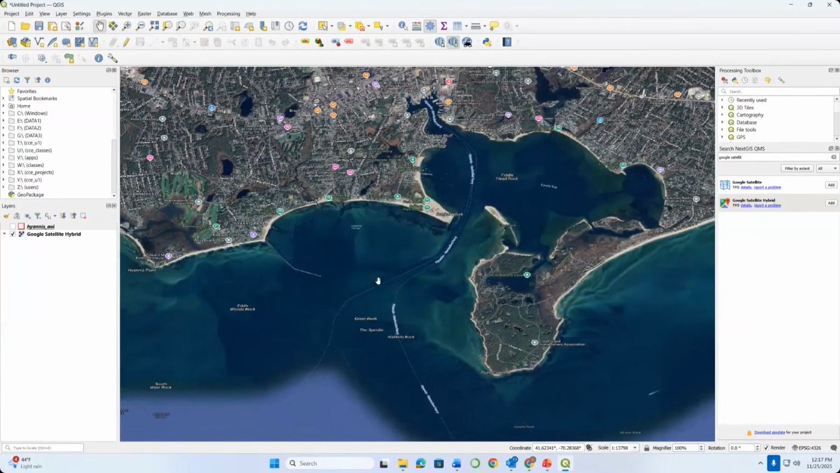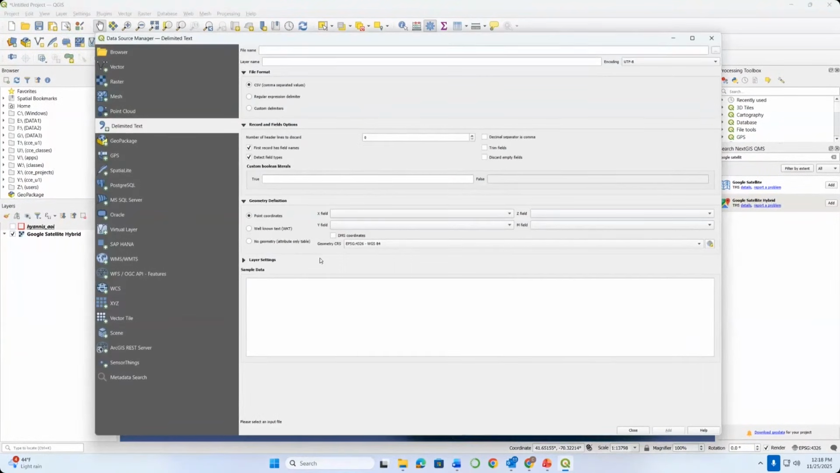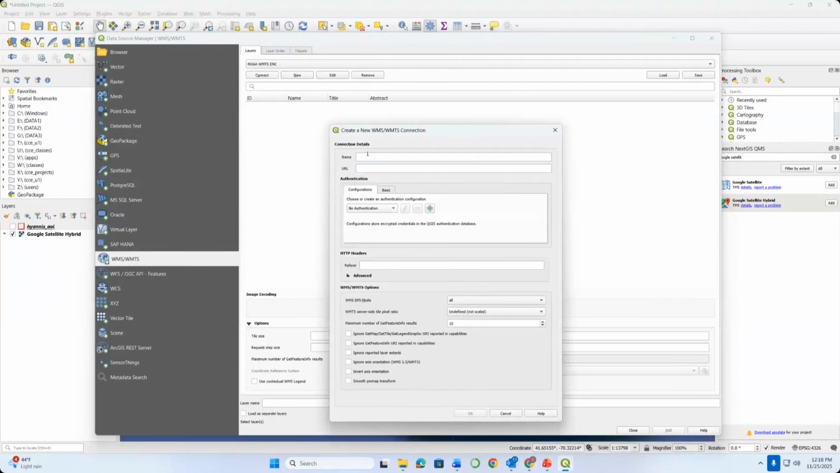So in terms of looking at existing bathymetry, one thing we might want to do at this point is go ahead and bring in some NOAA nautical chart data, ENC data. To do this, I'm going to go up here and click on Layer, Data Source Manager. And I'm going to scroll down until I see WMS/WMTS, that stands for Web Map Service, Web Map Tile Service. I'm going to click on that and then click on New. I think I've already got this set up, but it shouldn't hurt. I'll go ahead and do it anyway.